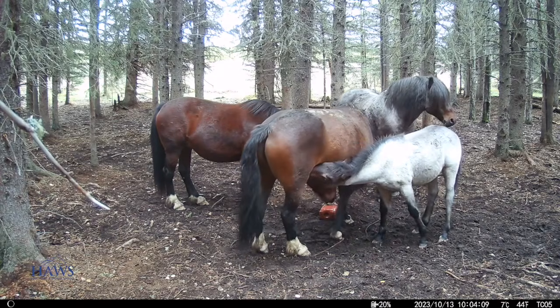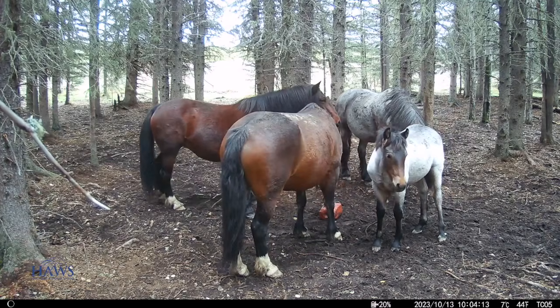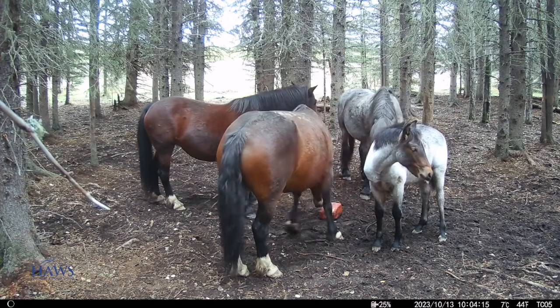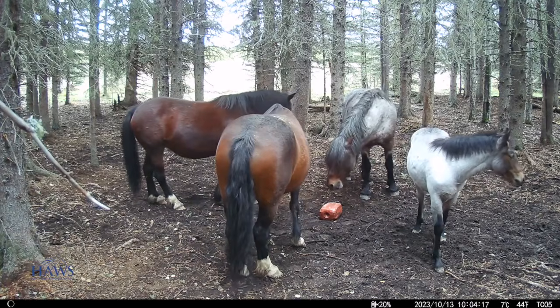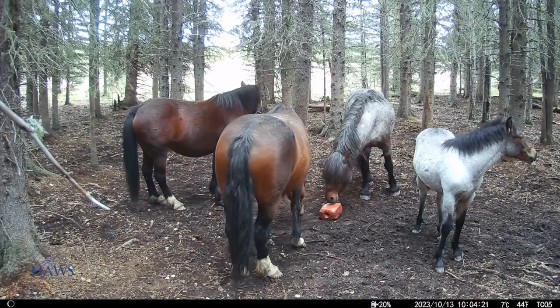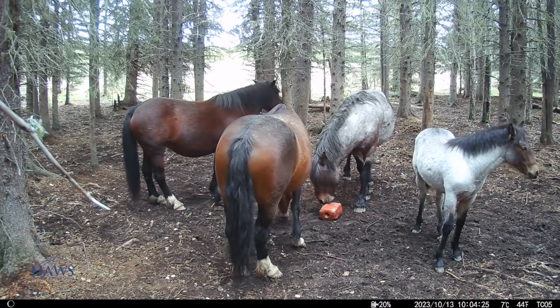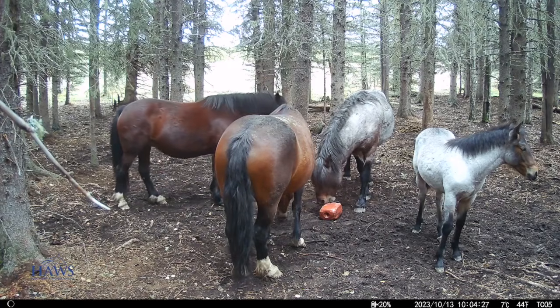And here's another good shot of Harley and Halo and his two mares. And she's looking really healthy, probably about the same size as Bonita. And certainly Jewel would have been this size, but unfortunately she's not with us anymore.